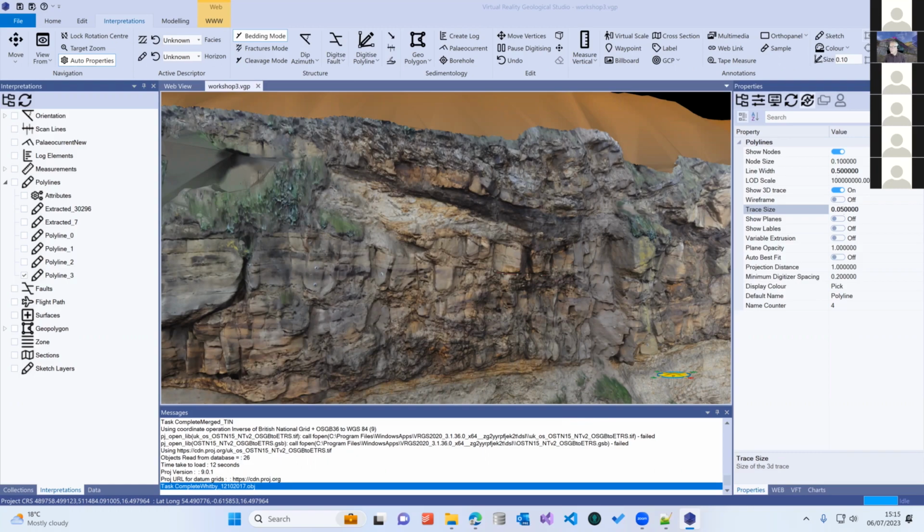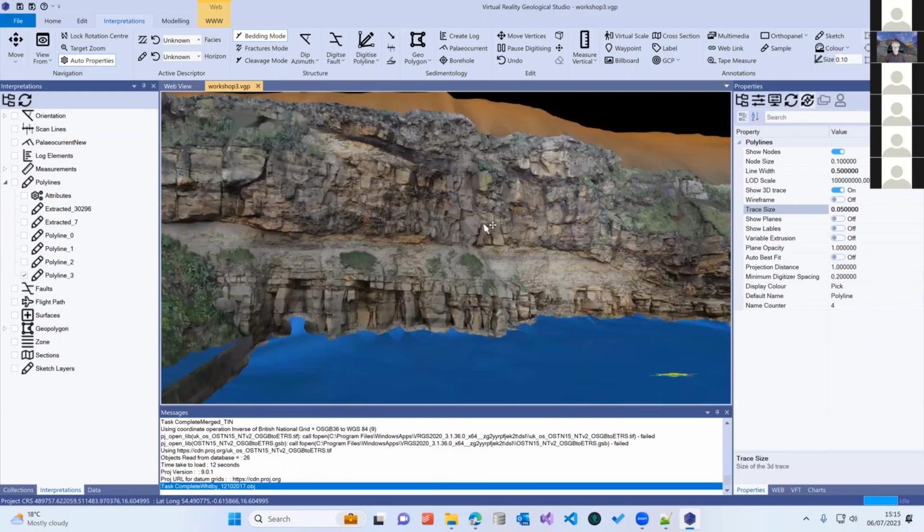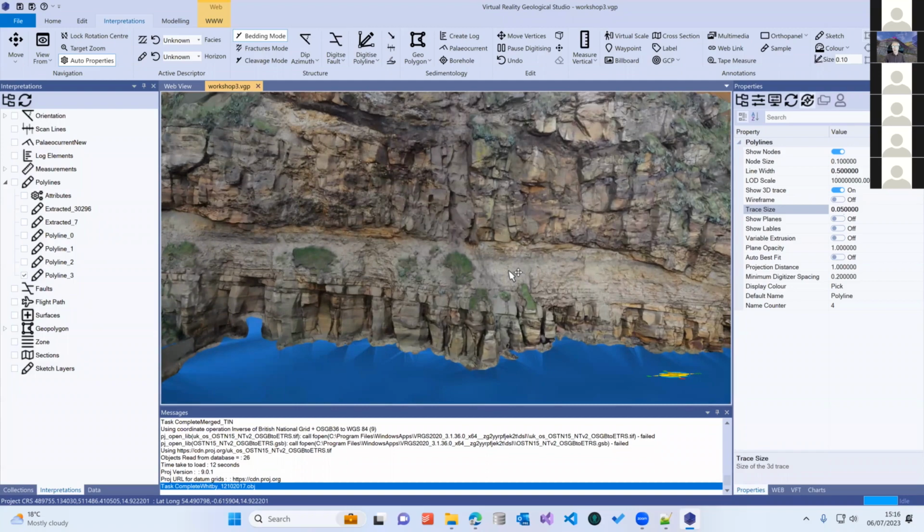Okay, everyone, let's get back to it. Right, let's have a look at using attributes as a way of helping you do your interpretations. When you're working with outcrop data, we're normally working on a view like this, where we're looking at the RGB photorealistic version of the outcrop.